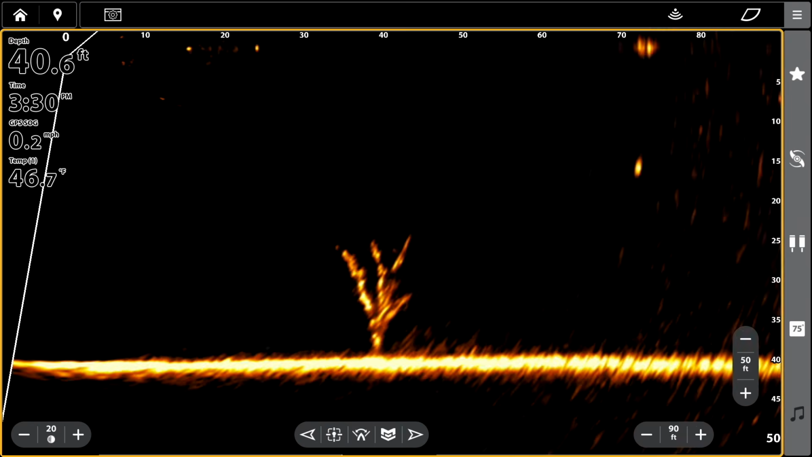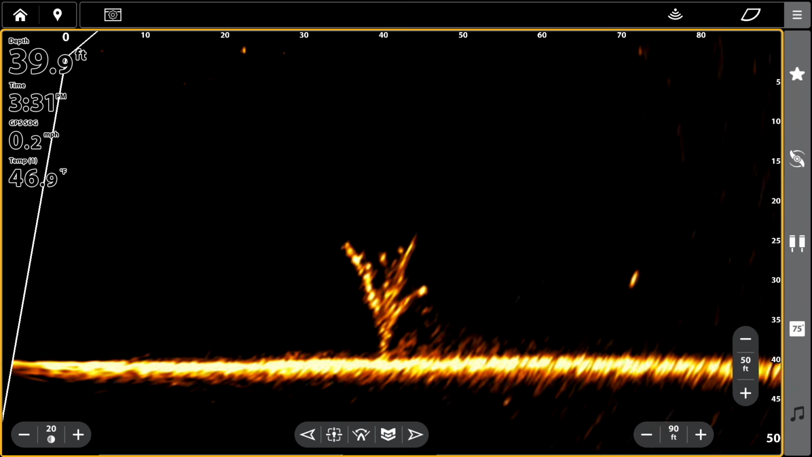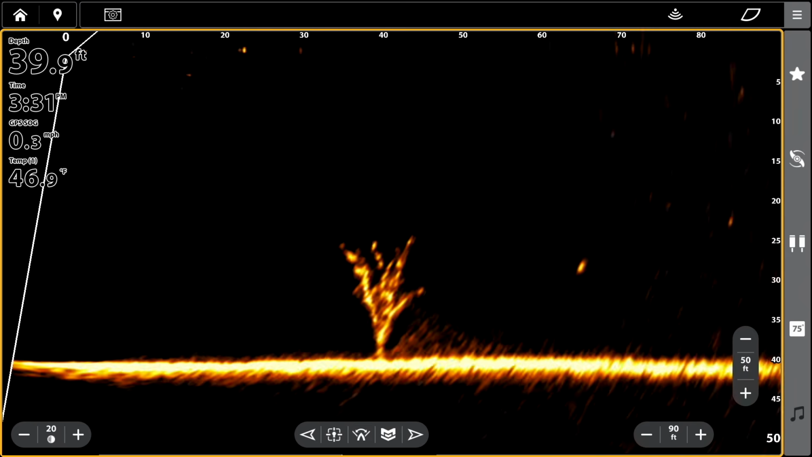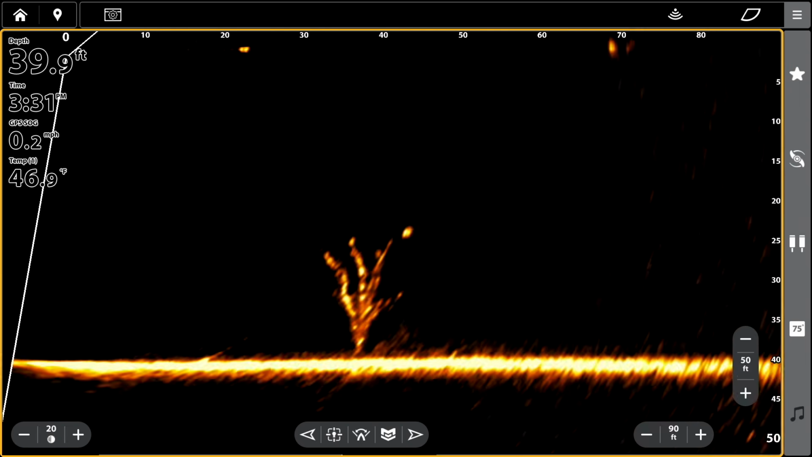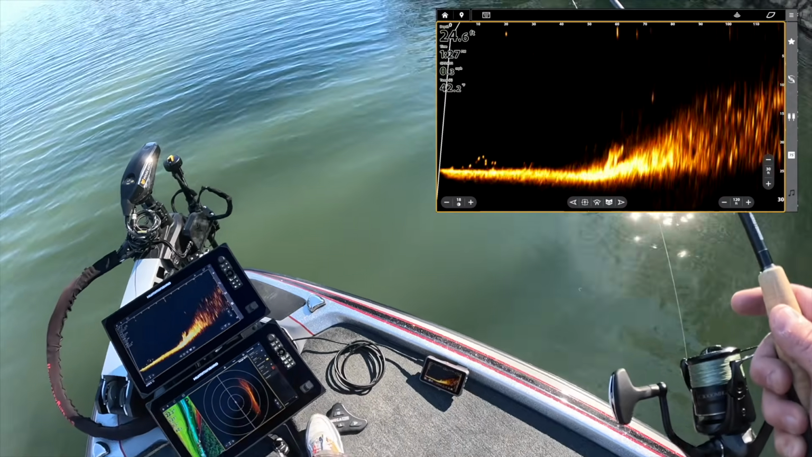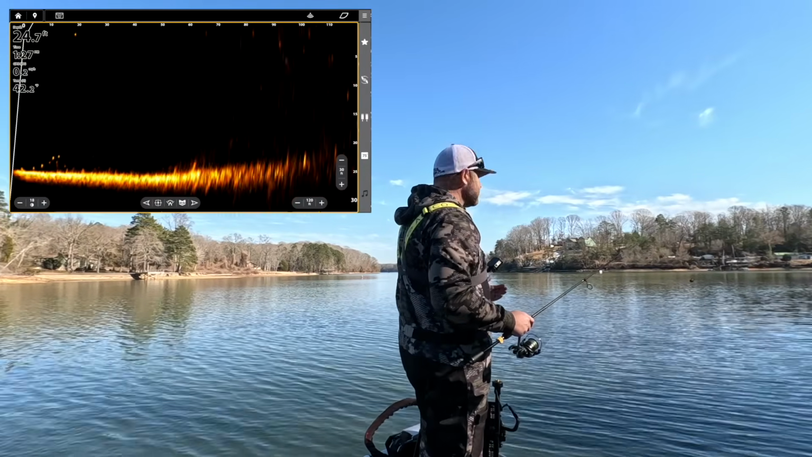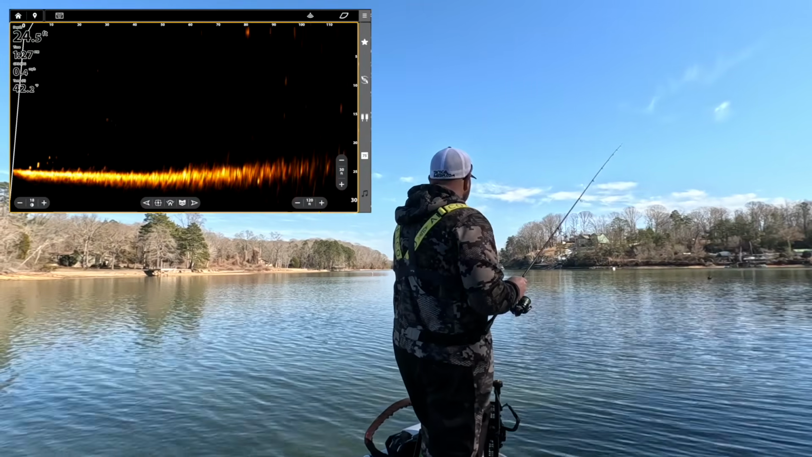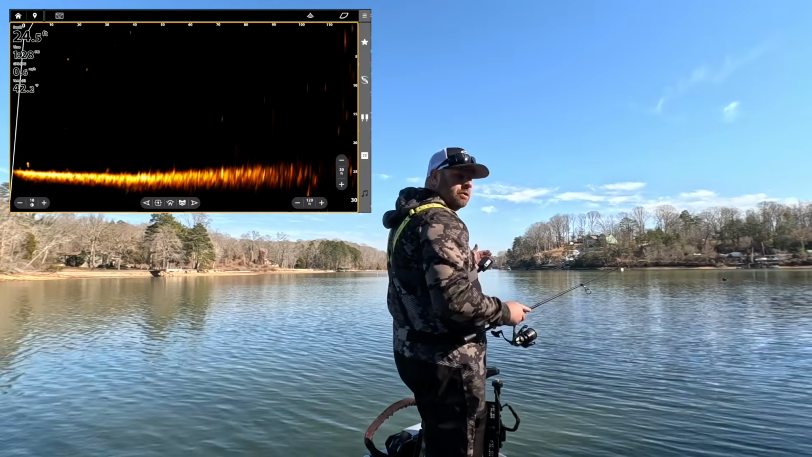Let's get over here by this log. There should be some bait balls over there. Turn it up a little bit. But being able to, one, see your bait out that far. But target separation, so being able to pick the fish out of stuff, right? Out of grass, out of wood. That is a huge bonus.